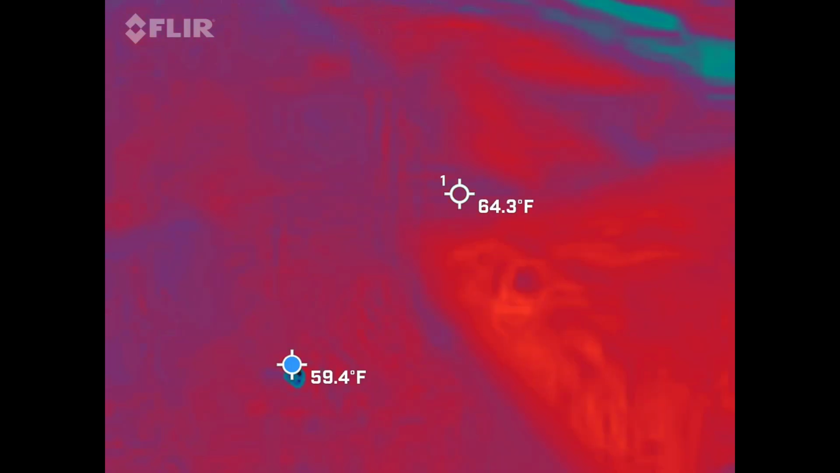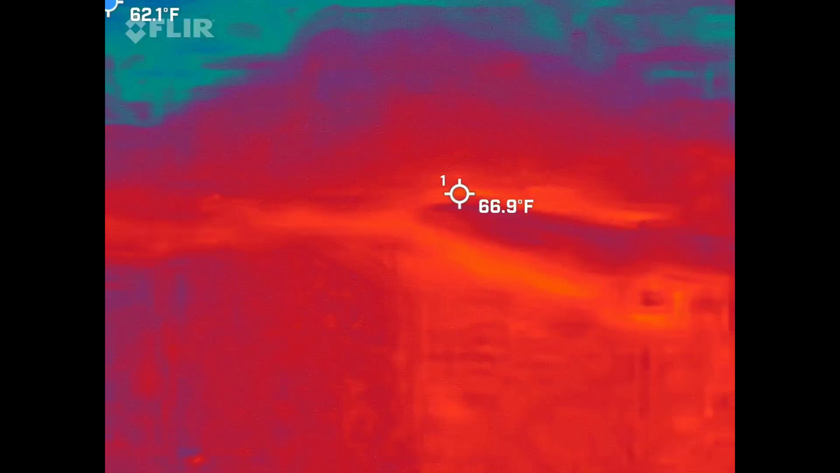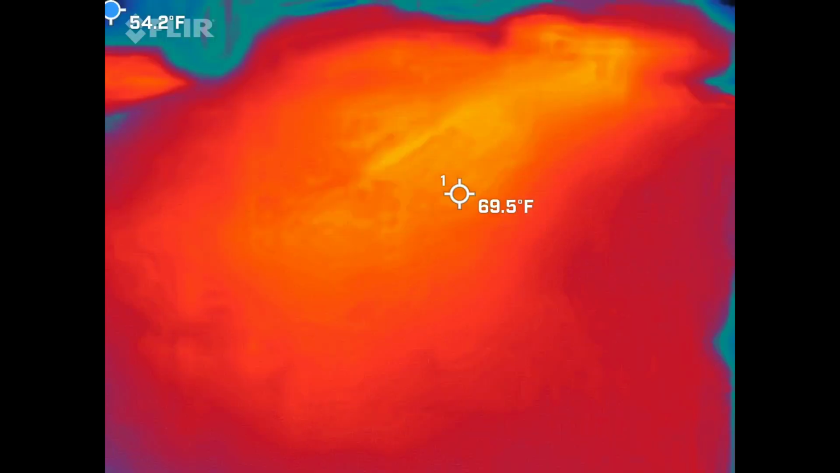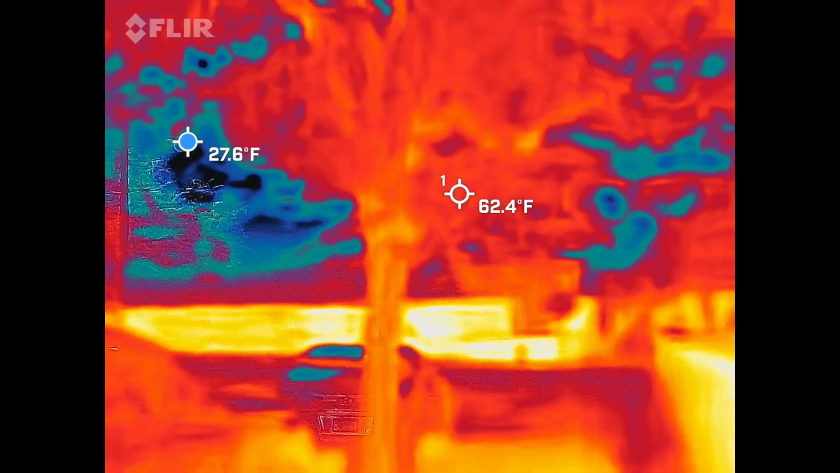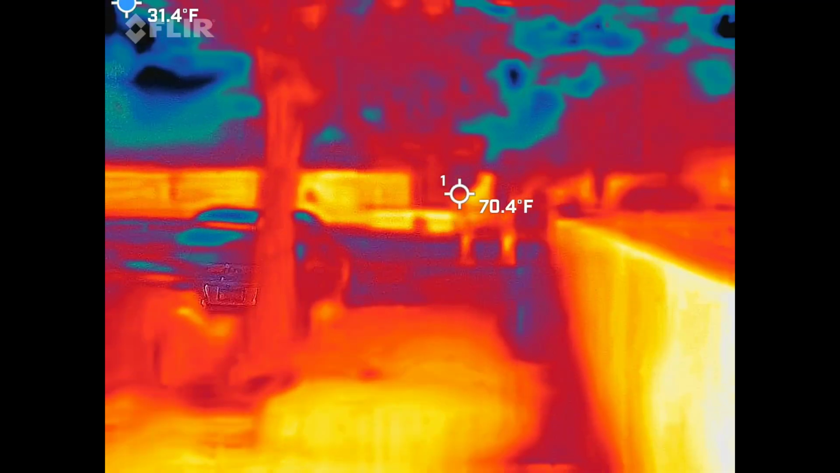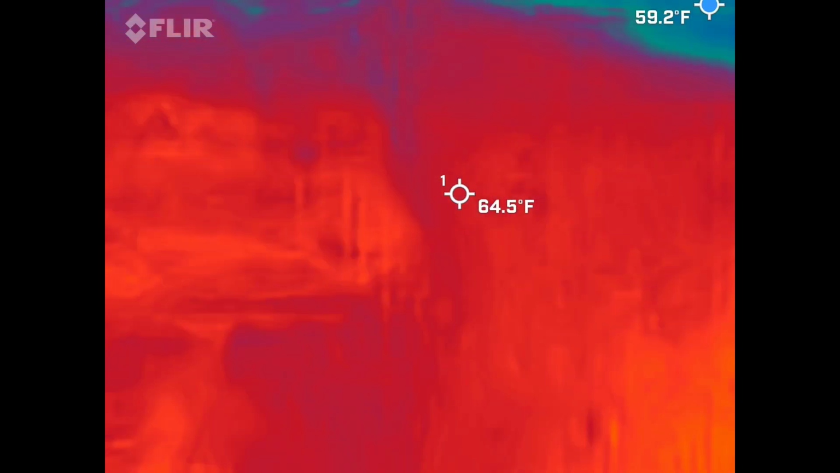What are the numbers for the dates? Dates for fire.